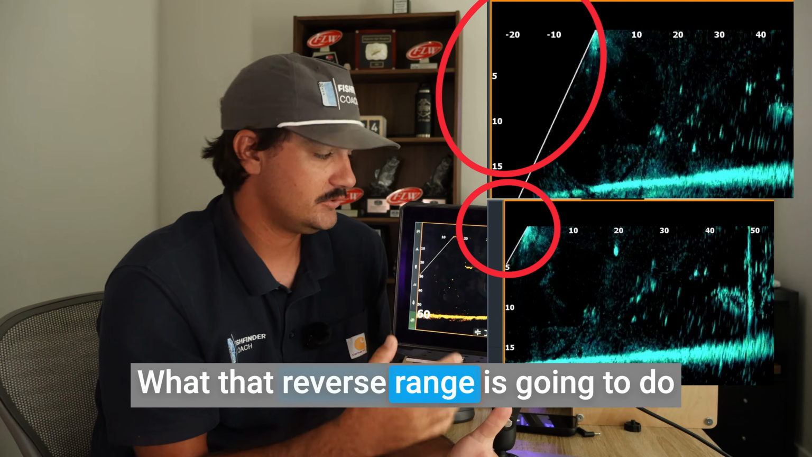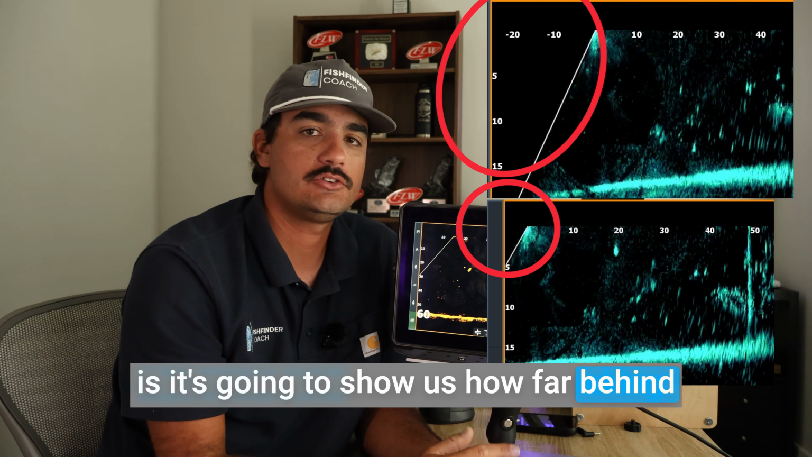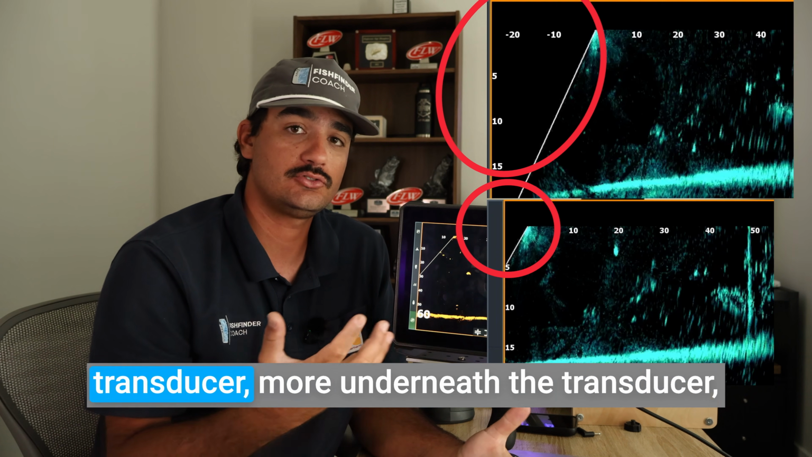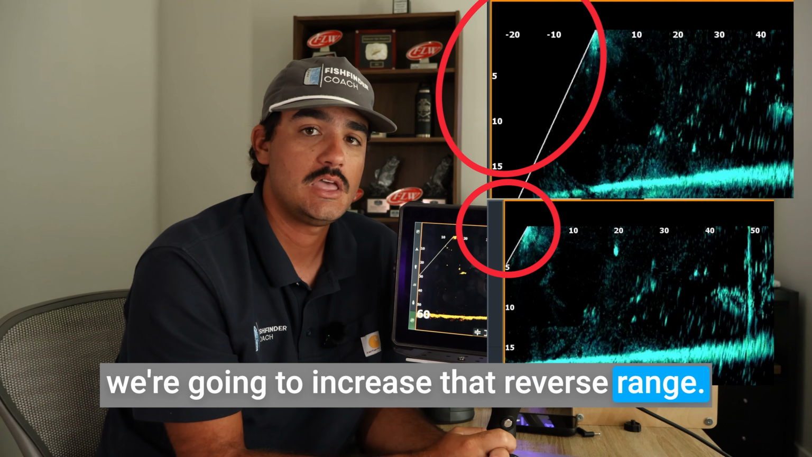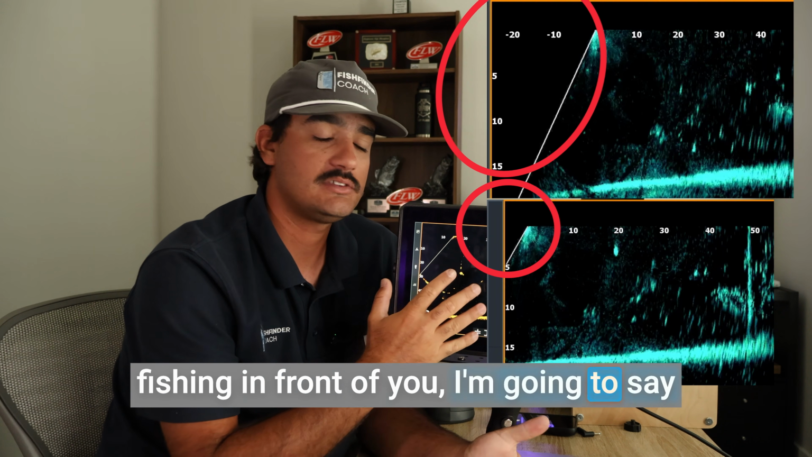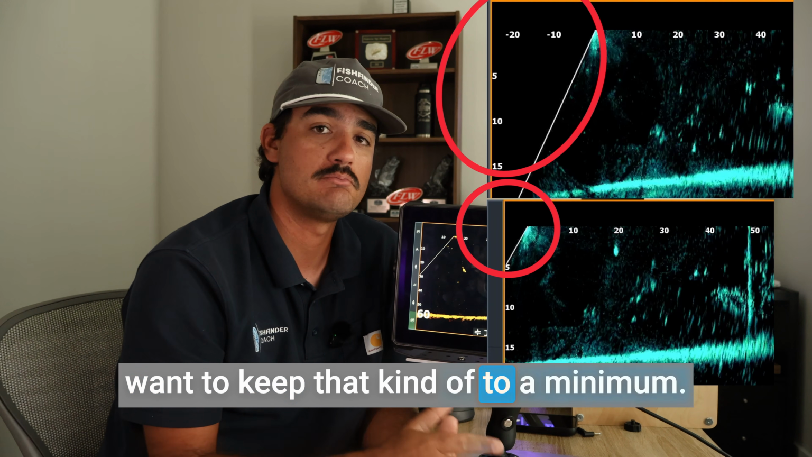What that reverse range is going to do is it's going to show us how far behind the transducer we want to be looking. So if you want to be looking behind the transducer and more underneath the transducer, we're going to increase that reverse range. If you're really primarily focused on fishing in front of you, I'm going to say let's decrease that reverse range, and I want to keep that kind of to a minimum.